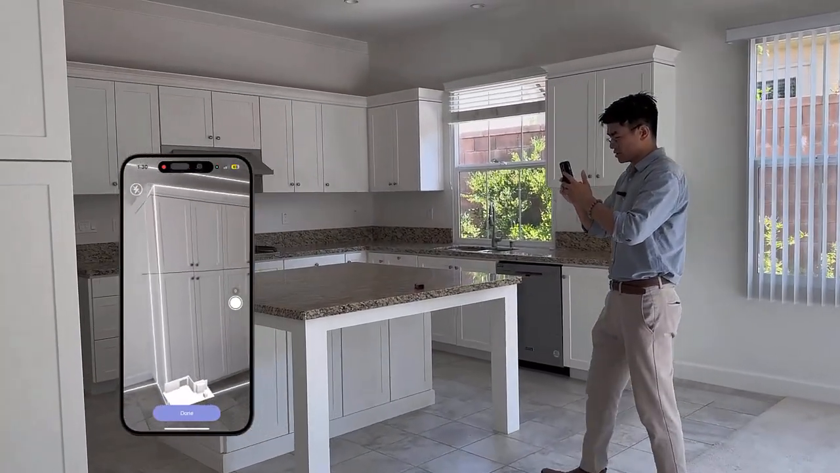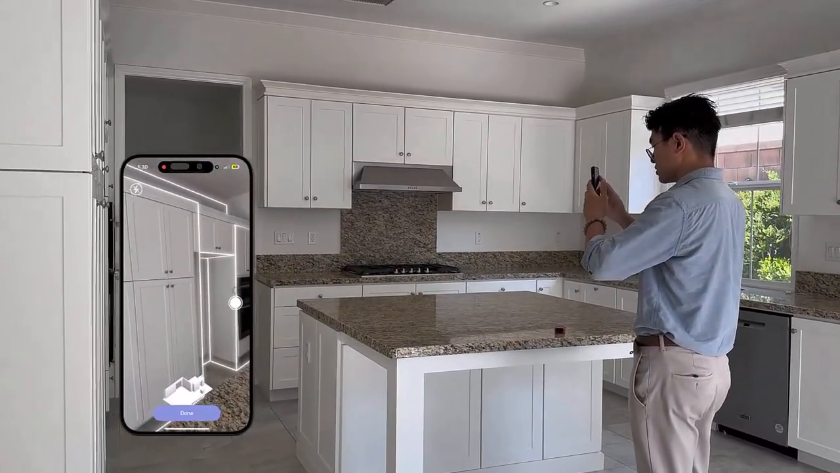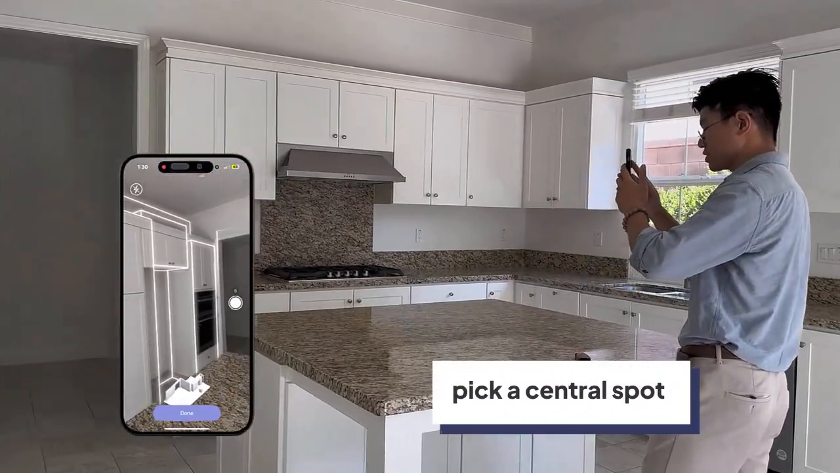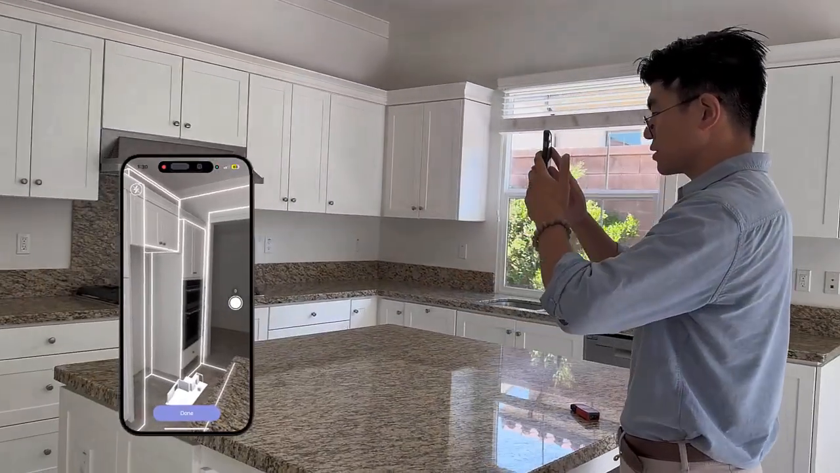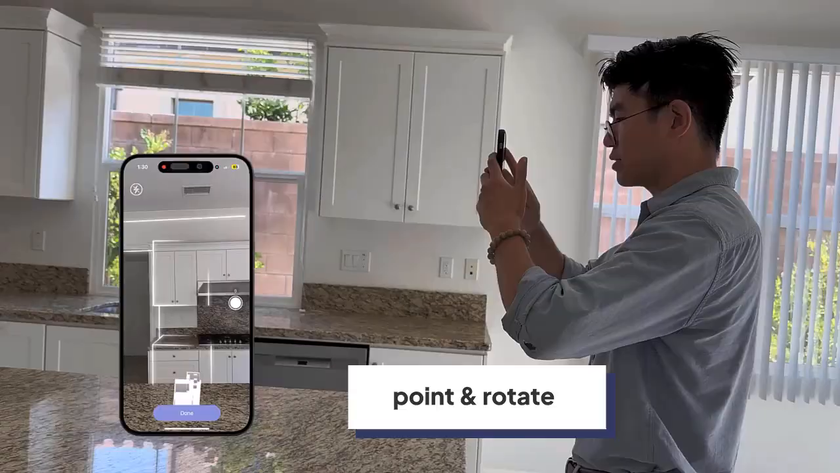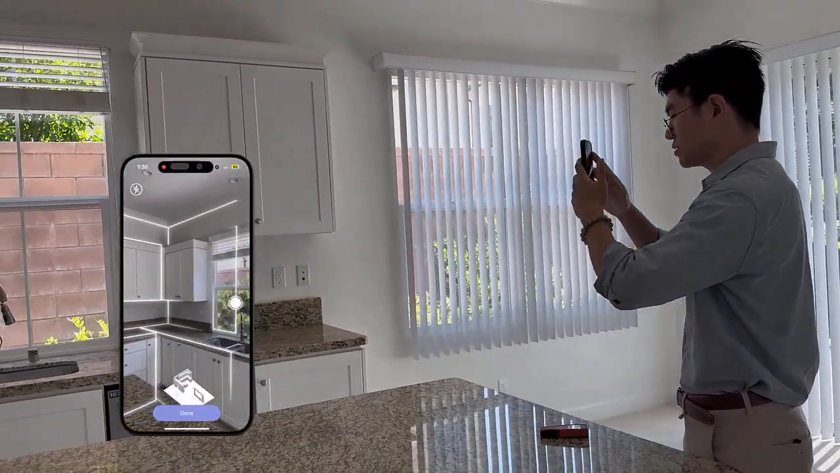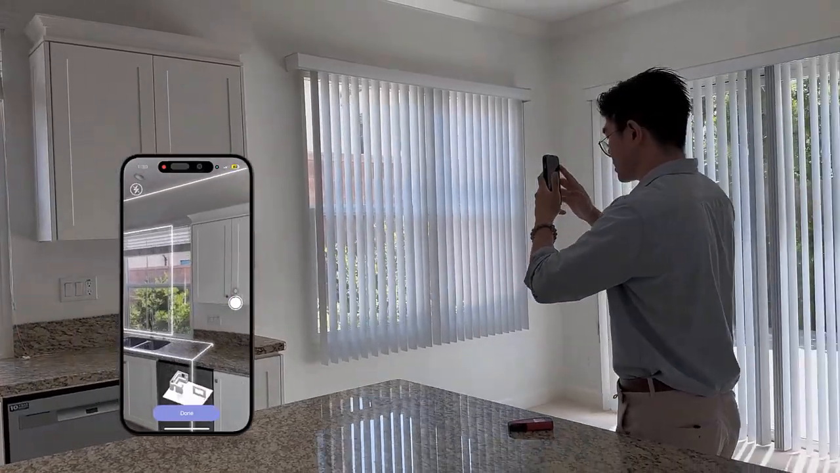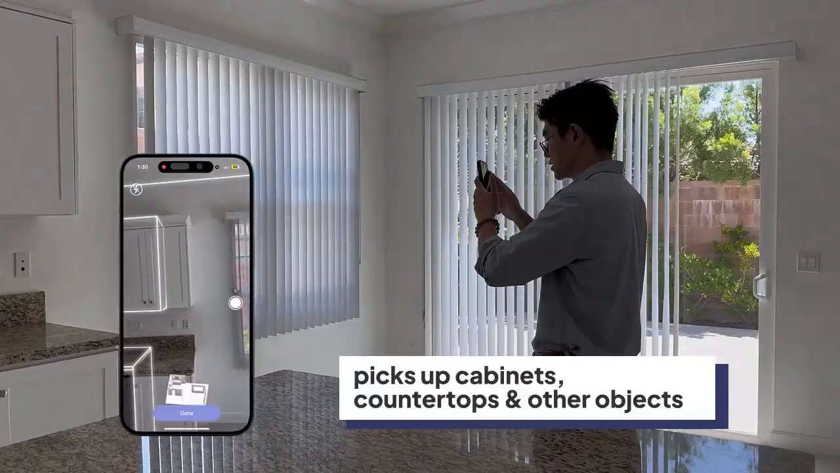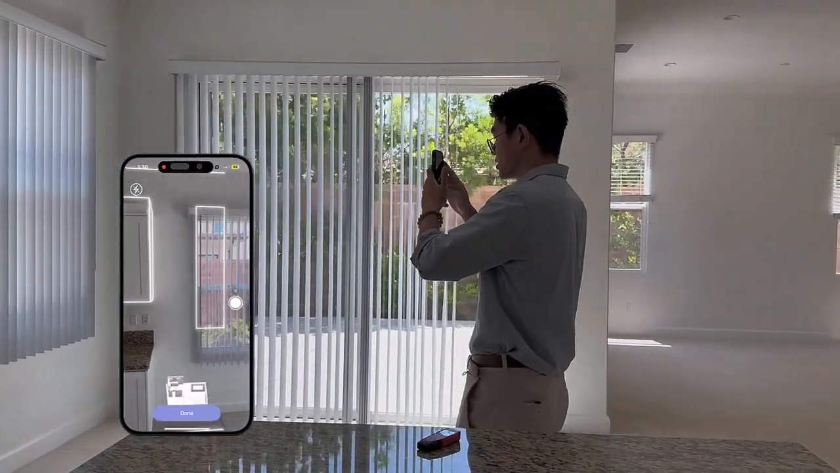And now that we're in the kitchen, a good rule of thumb is just to pick a central location in these enclosed areas, so that all you have to do is really just point and rotate. Not too much need to step around here, and it just makes my life a lot easier. So all I have to do is just rotate, and it'll continuously pick up things like the cabinets, the countertops right here.